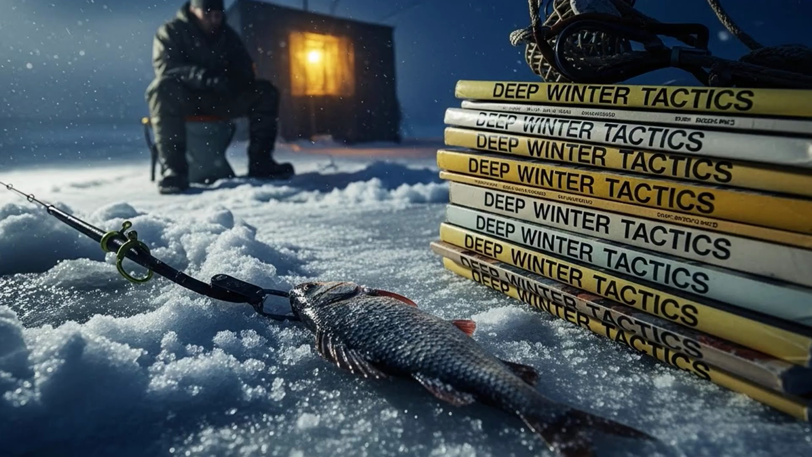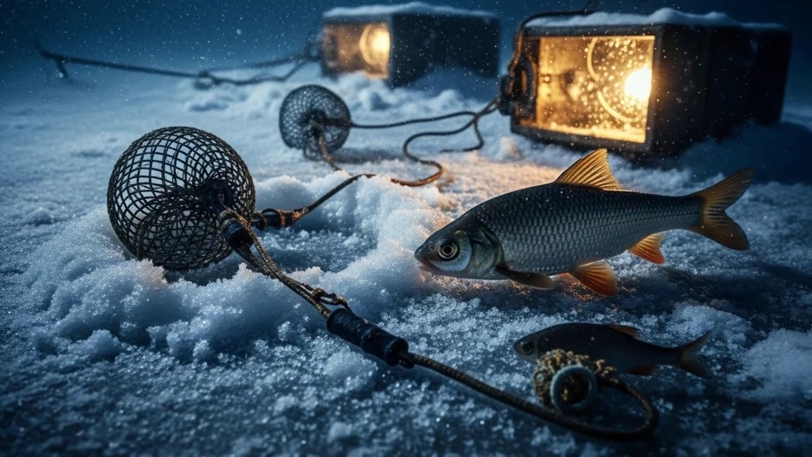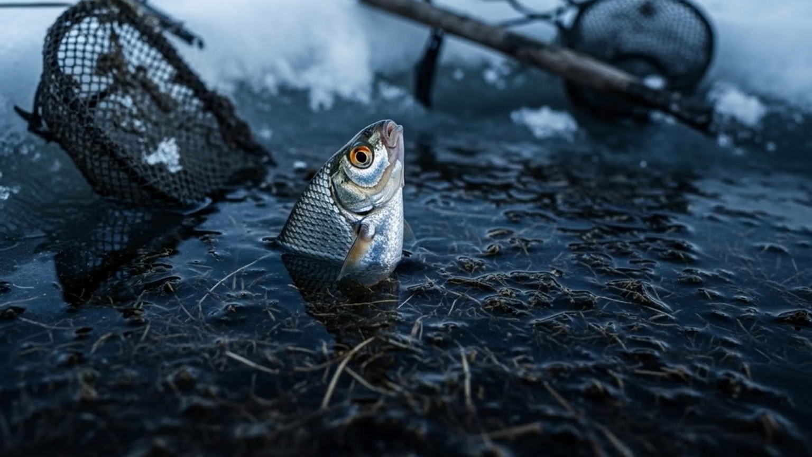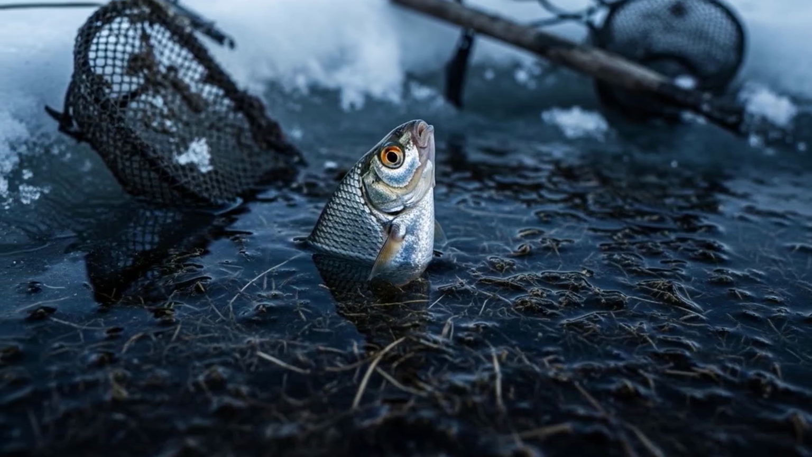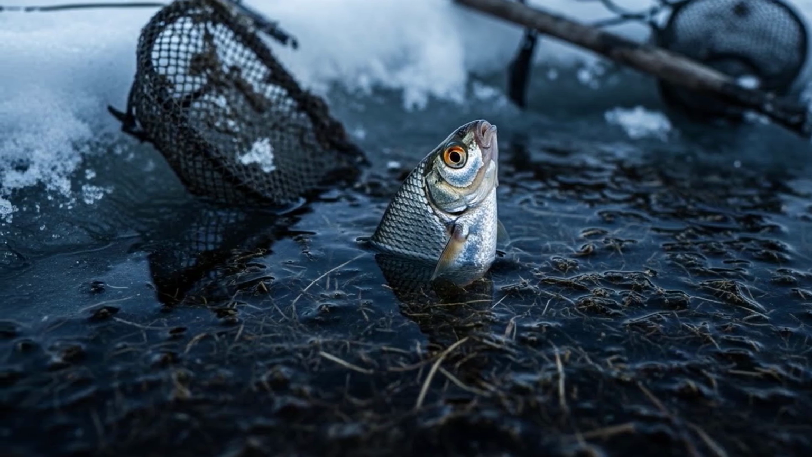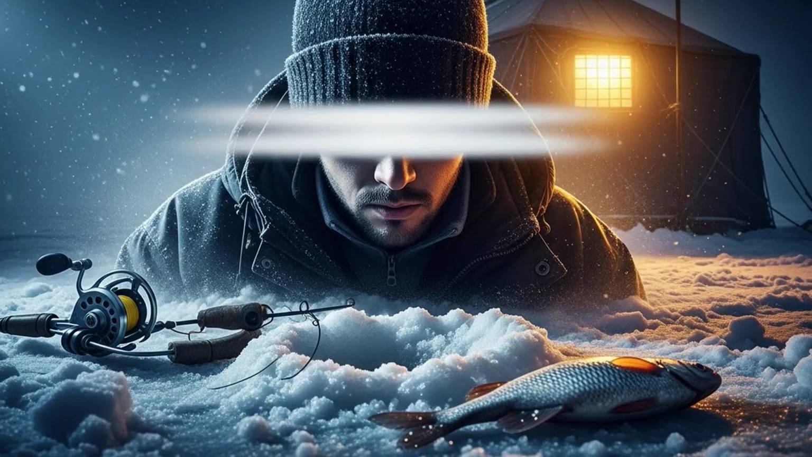Every piece of advice reinforces this. Every article from 20 years ago says the same thing. And for some species, in some lakes, there's a grain of truth to it. But for roach, especially in fertile lakes with a lot of vegetation, this assumption is your number one enemy.